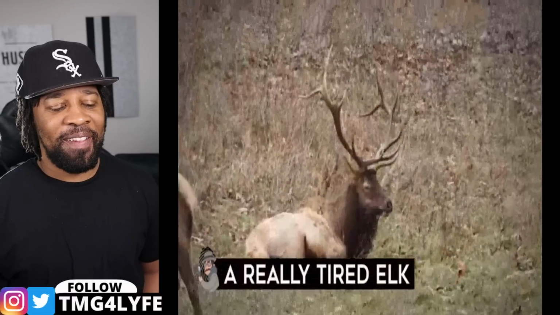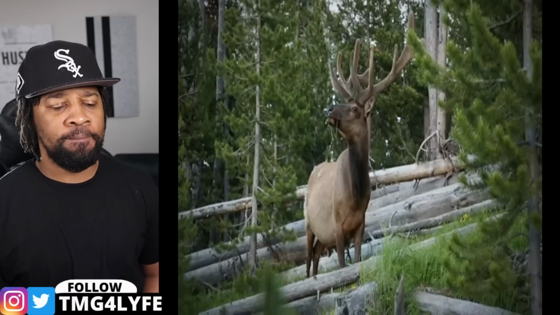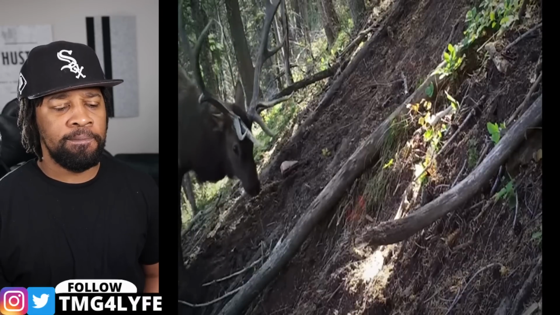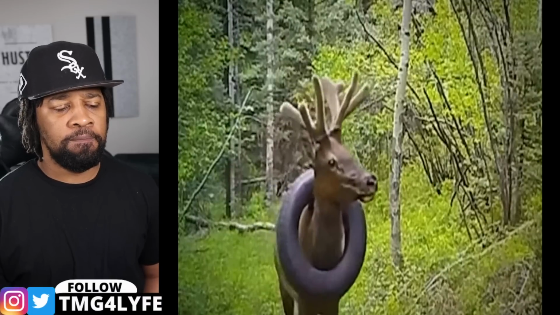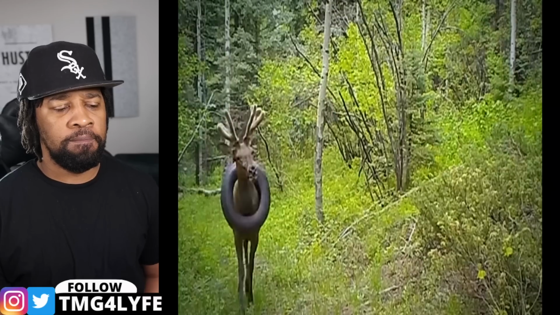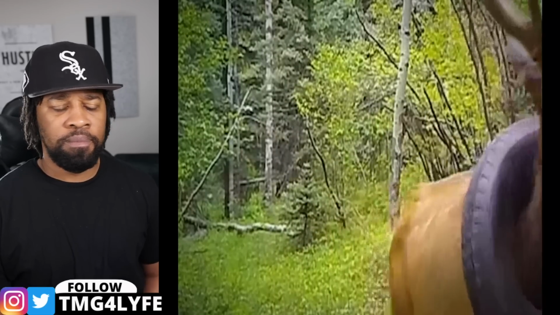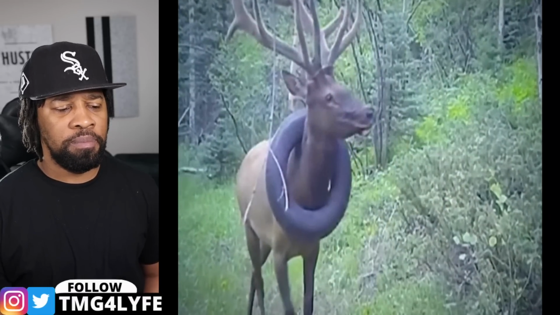A really tired elk. Some animals have a passion for fashion, while others like to accessorize. Here's one elk that went around carrying a tire around its neck for a full year. It's a bull elk that lives in the Colorado Parks and Wildlife and the Arapahoe Roosevelt National Forest. People have been spotting the creature with a tire for over a year before experts began to worry. Turns out that it's more than just a bold fashion statement.